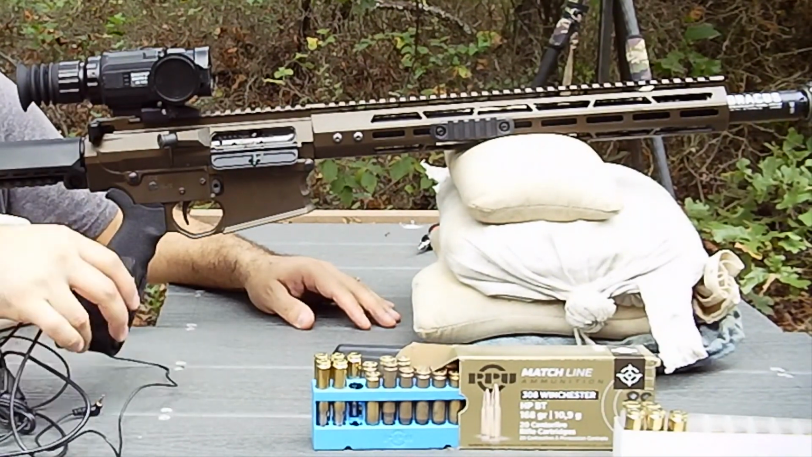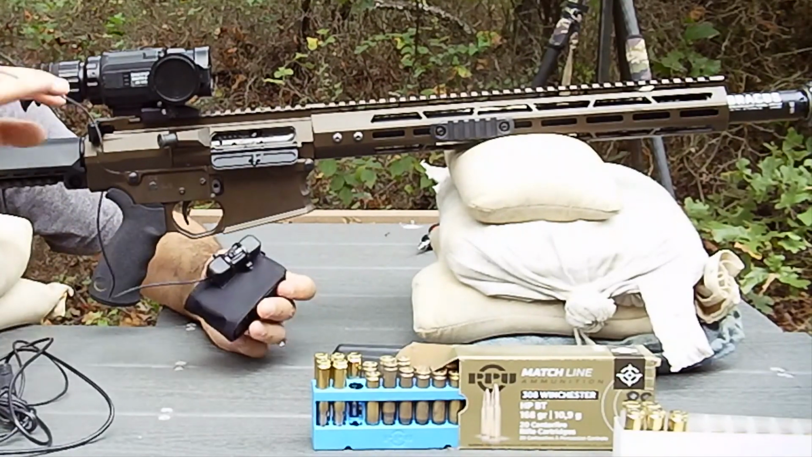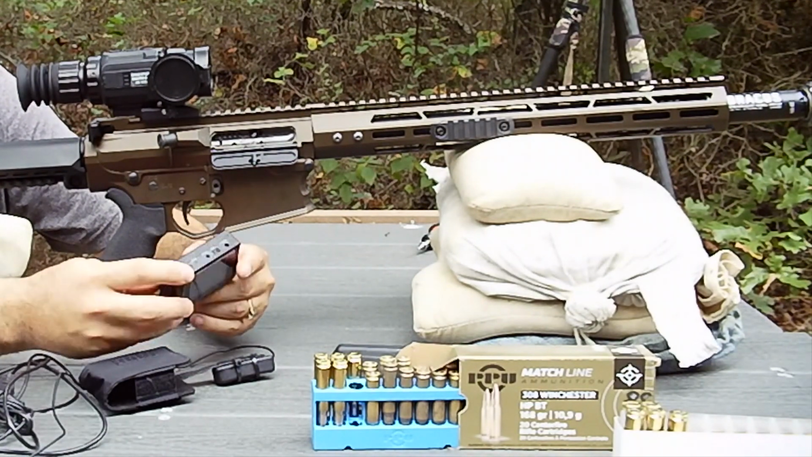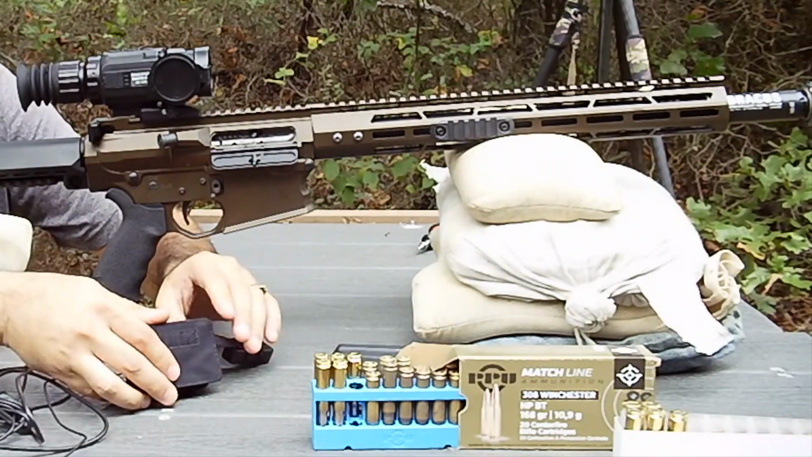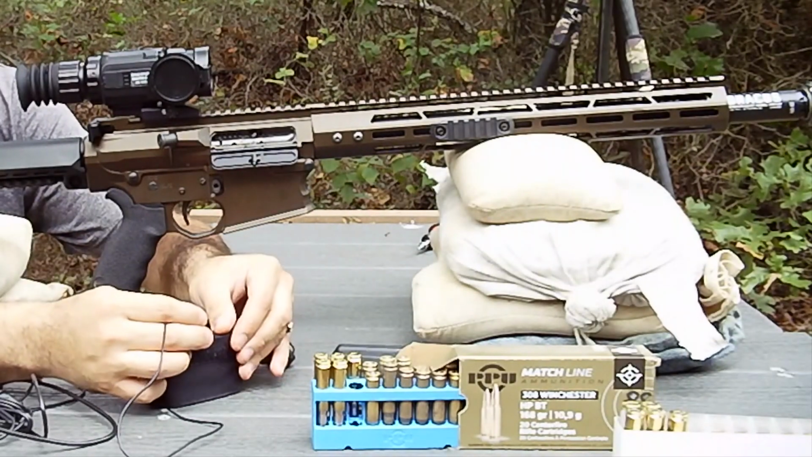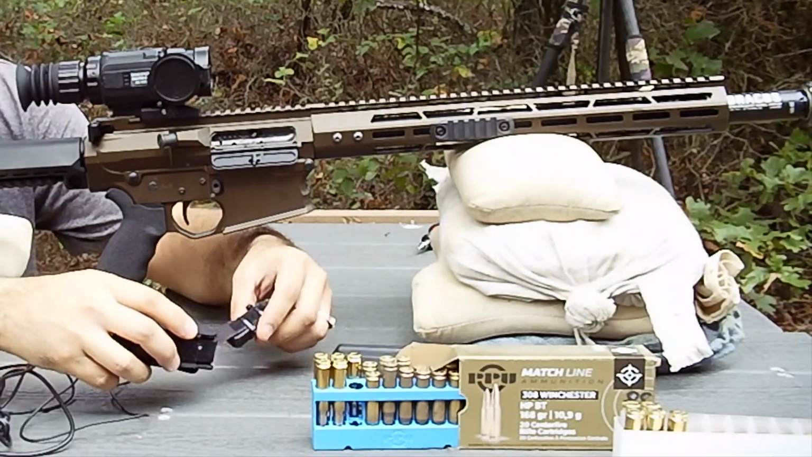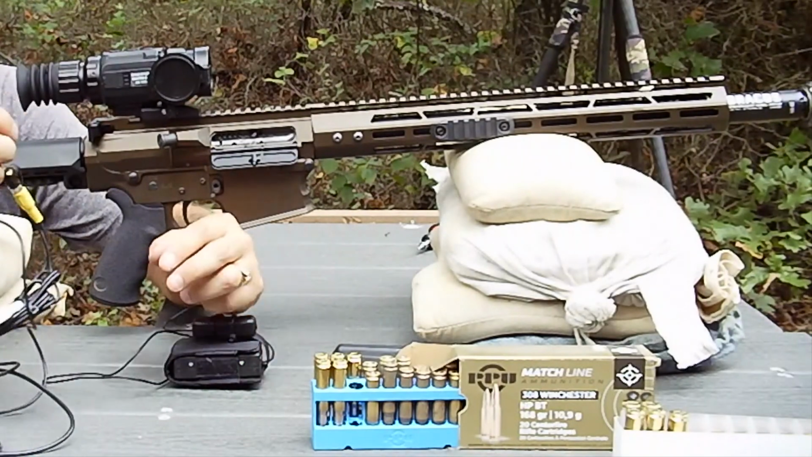If you want to record the video, you get an external DVR such as this. Okay, SD card. Plug up a trigger switch for the initiation, and then you have to find some way to attach this to the gun.